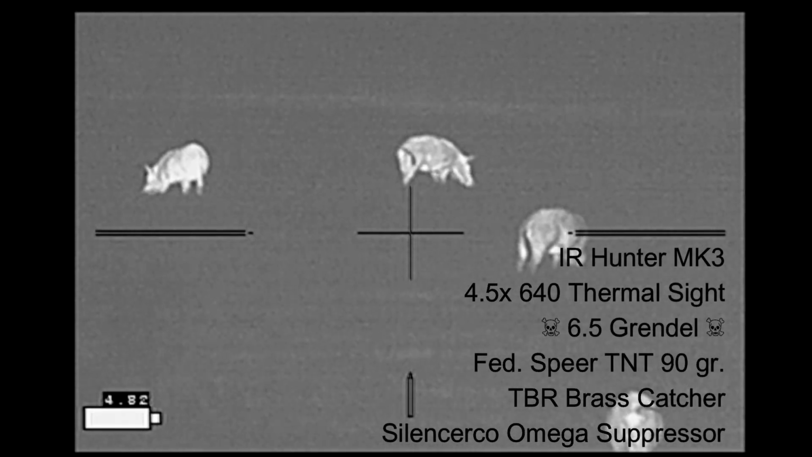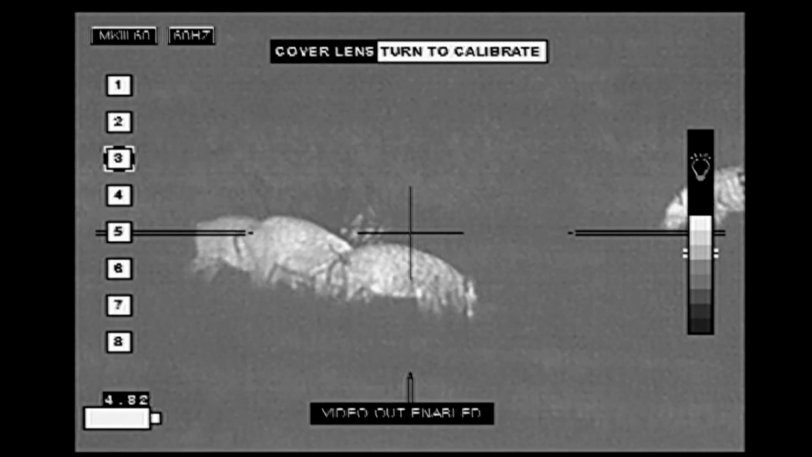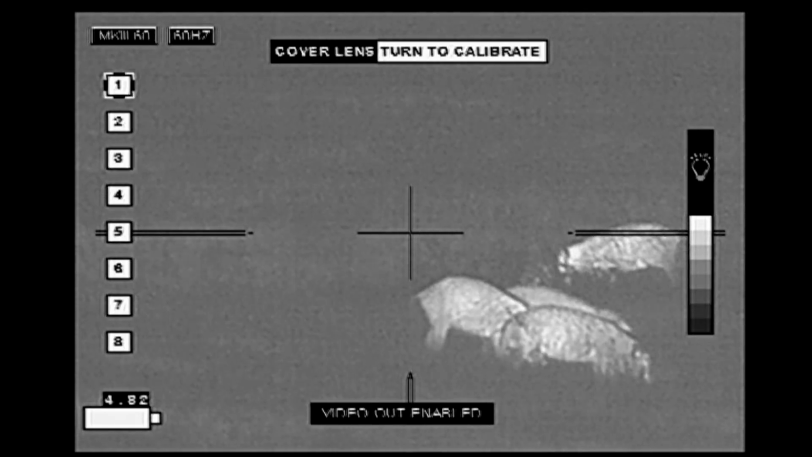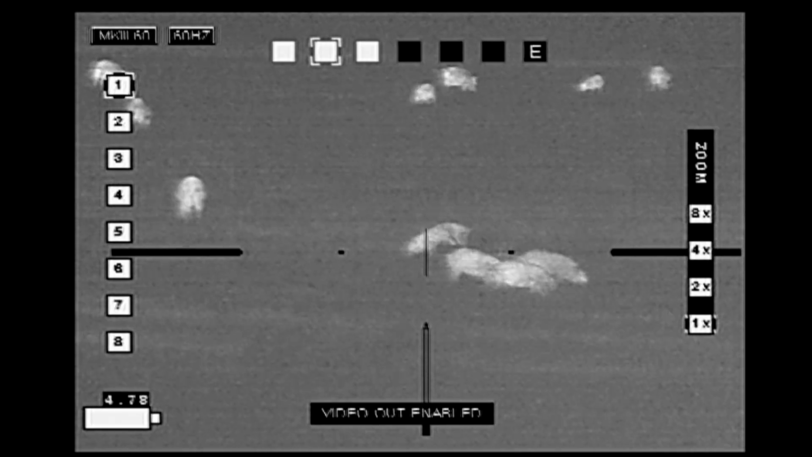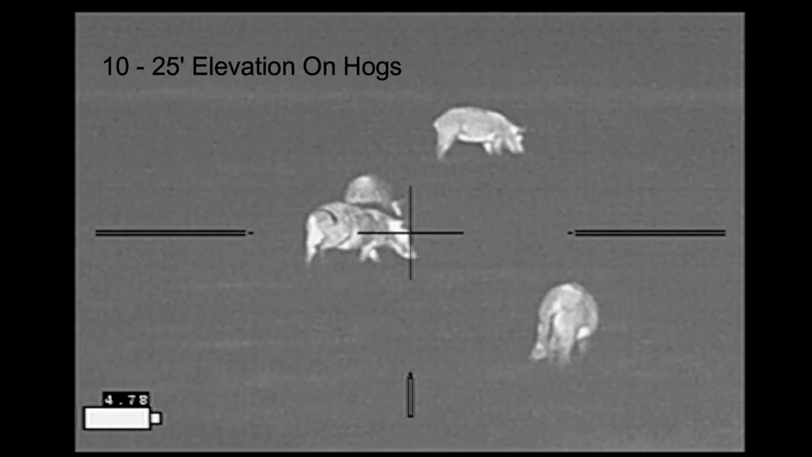Now I've got a better view of a lot more of the hogs in the valley. They're out in the winter wheat. Unfortunately, they're not doing any rooting. They're just grazing. So here I'm going to select the target.